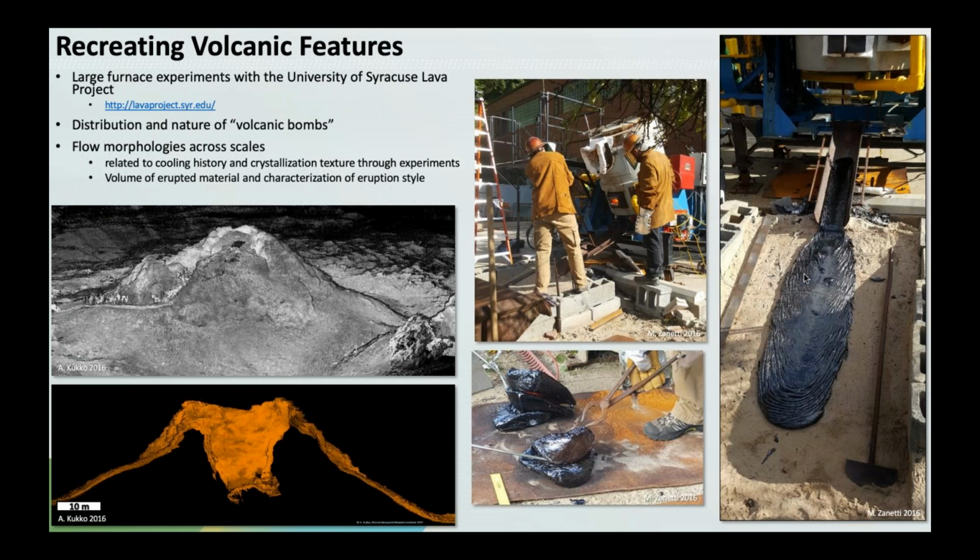you'll see that we can then use that data to understand better some experimental work that we're doing. If we just take the morphology data, we can create cross sections and understand the morphology of these features, and then using that data, better understand how these features were created. What you see on the right are a series of images from the University of Syracuse lava project. They essentially have a gigantic furnace outside that they melt a lot of rocks in and do volcanology experiments occasionally.